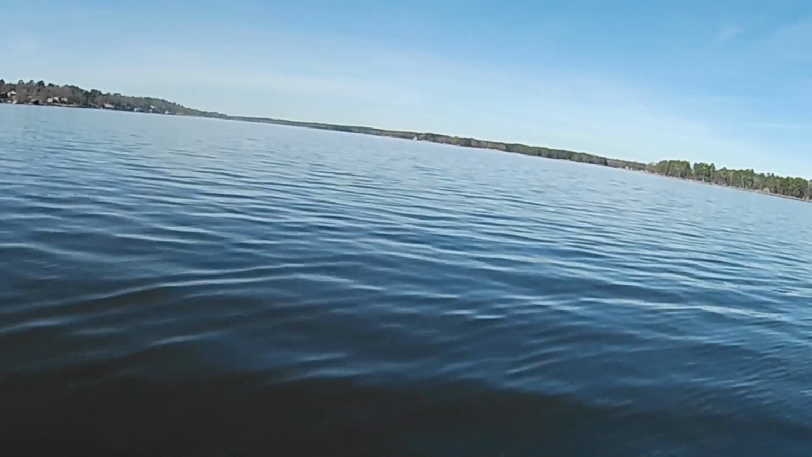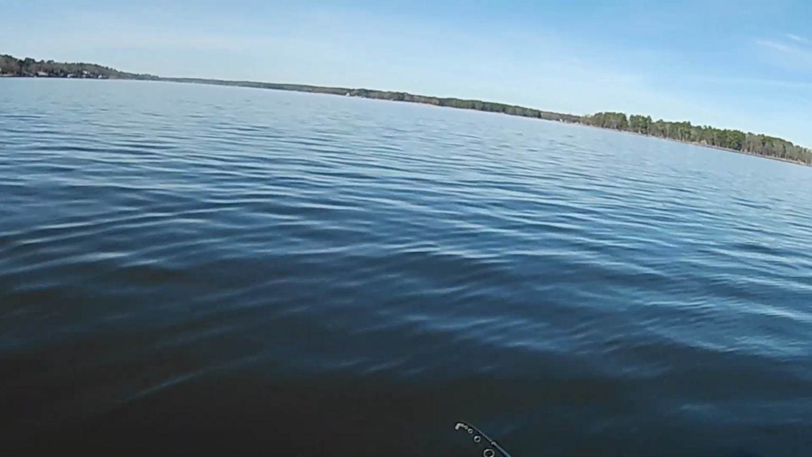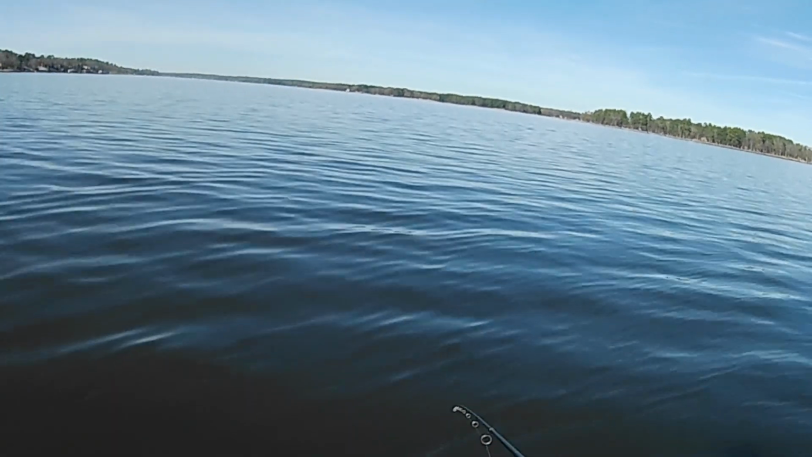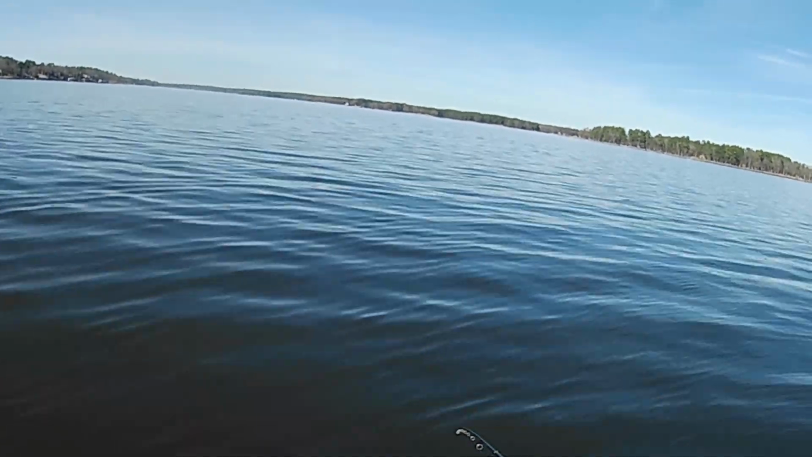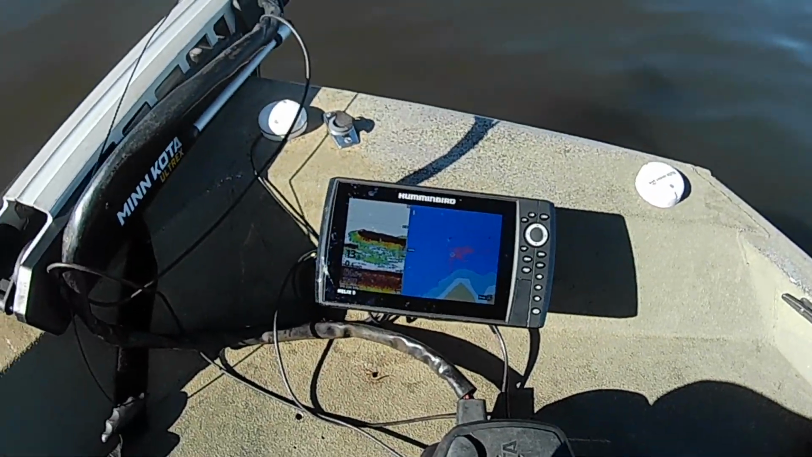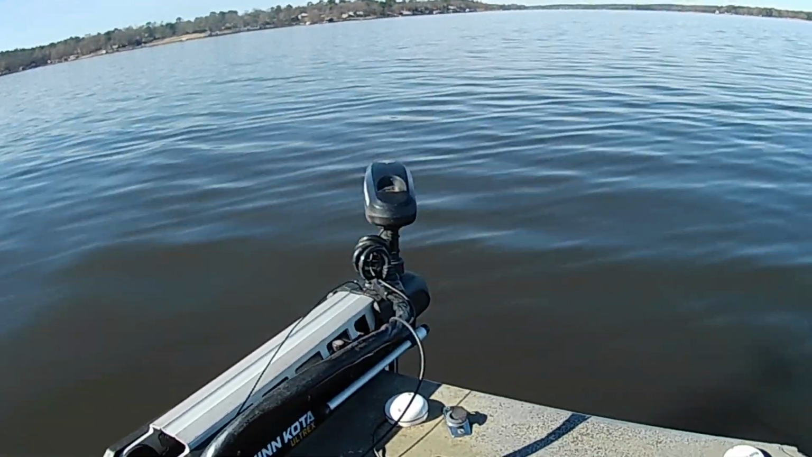I've seen some videos where some guys are catching them a lot shallower in rivers than what we are on these lakes. I mean, they're throwing up in the pockets and things like that with slip corks and stuff and catching them. The shad are so thick on here that the screen's registering it's only 13, 14 foot of water, and I'm in about 27.